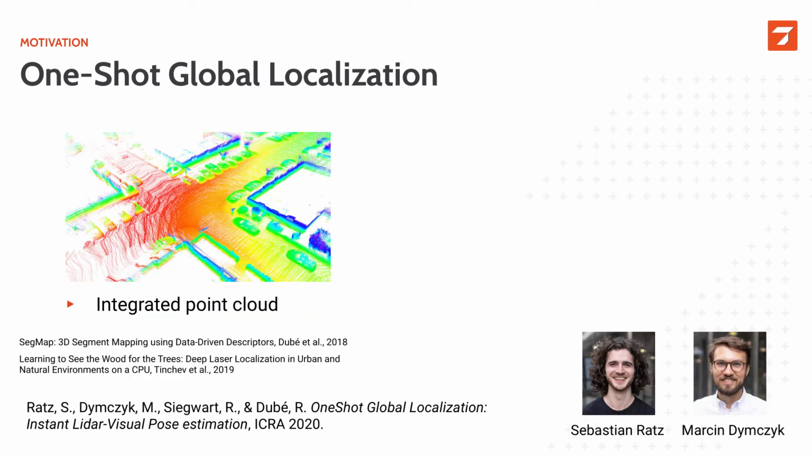So this is the challenge we gave Sebastian Ratz when he joined Sevensense, and let me tell you, he really nailed it. All the techniques that I presented so far, as well as the state-of-the-art at that stage, relied on 3D dense point clouds. These are usually generated by integrating single LiDAR scans using a state estimate. Of course, then you would also integrate the errors when you accumulate the noisy poses.